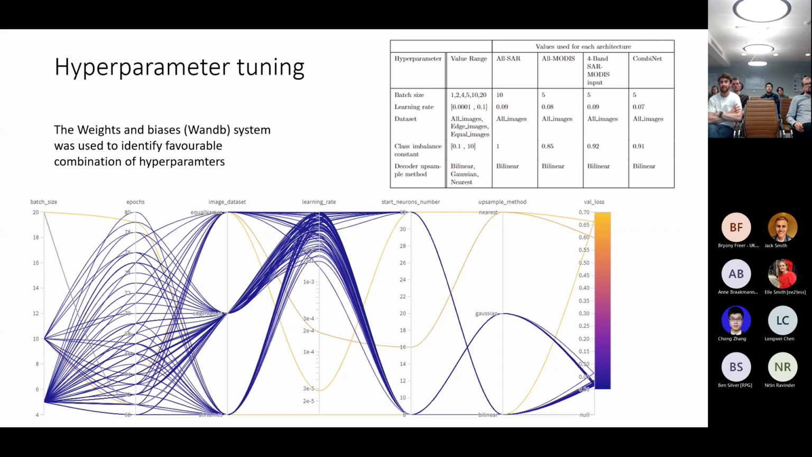And another thing that has to be considered is that there are a huge number of hyperparameters that are manually set when you're training a neural network. So one of the key things that I did was to use Weights and Biases, which I know many of you have used, but I would highly recommend.